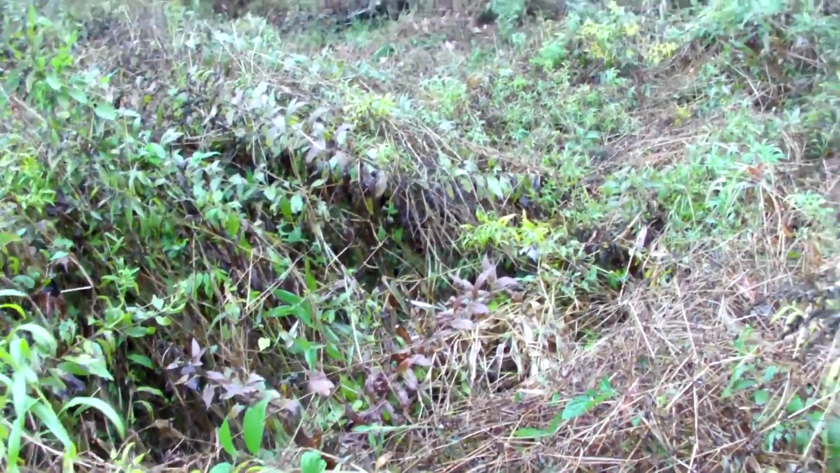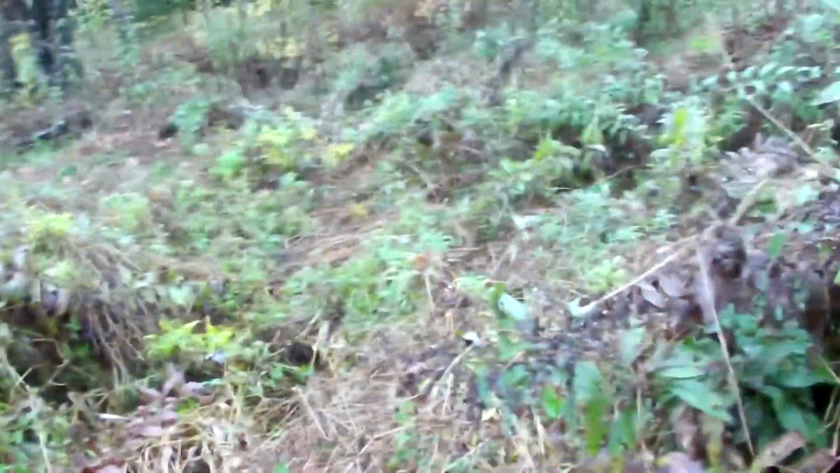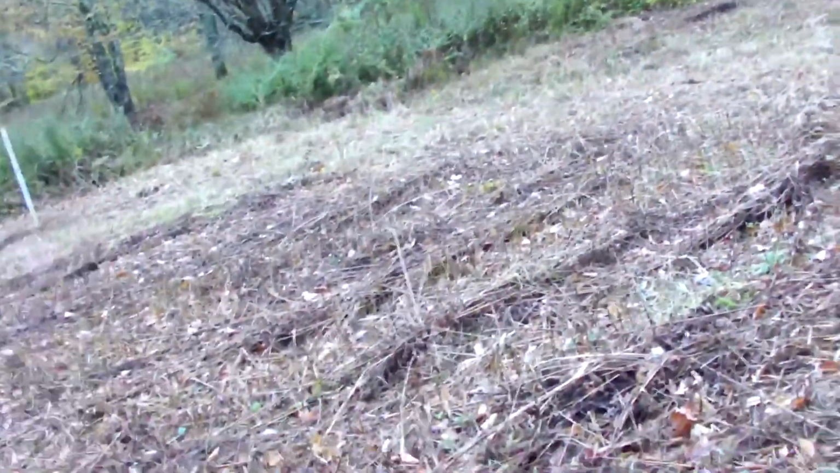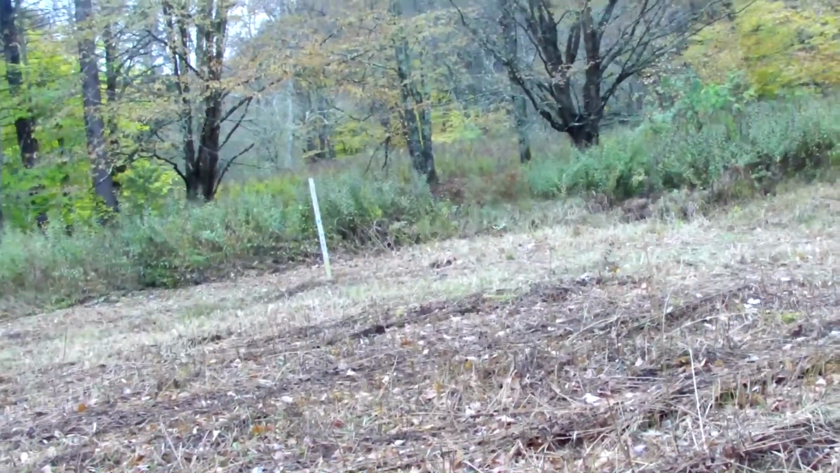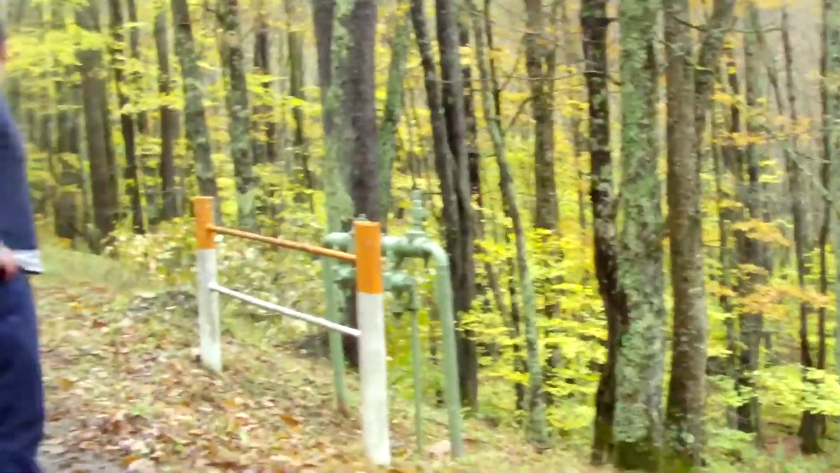Yeah, 100%, all the way through. I think it came out. It probably came out because the weeds are pushed this way. So it probably came out that way. It's right over there. You want to go in that way, I'll go in this way. I'm trying to find the dry slate. Maybe not. Nope. Nope. You know, it's like snow.